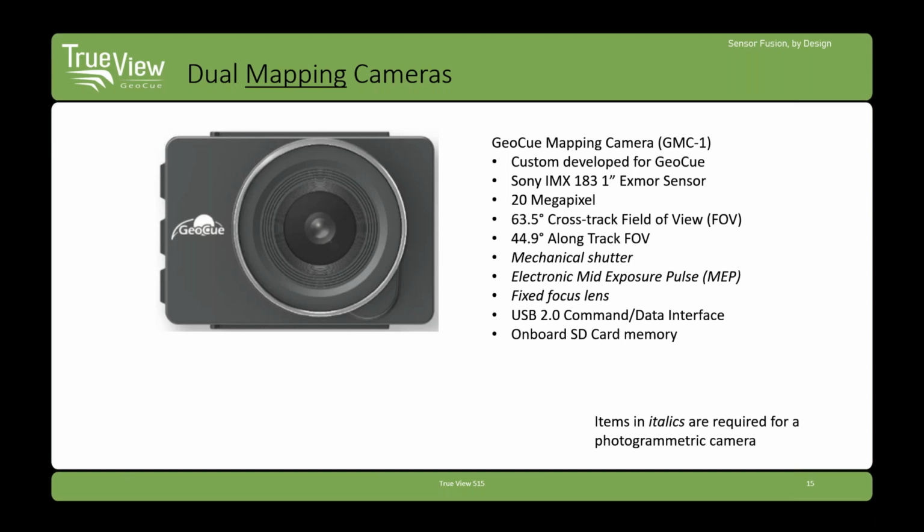Well, it means, first of all, that they have to have a mechanical shutter. And of course, many DSLR cameras have a mechanical shutter. But these have an electronic mid-exposure pulse, what's called a MEP. And this allows us to synchronize the camera precisely with the position and orientation system. Without that very tight synchronization, we would not be able to do the point colorization that we do in 3D,